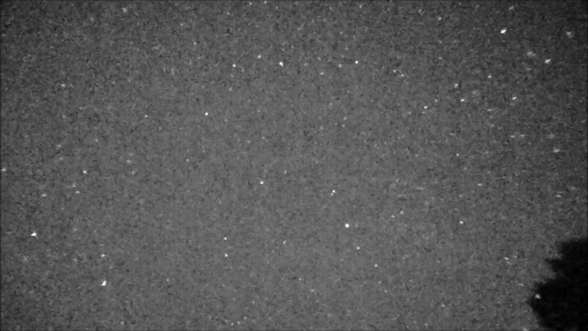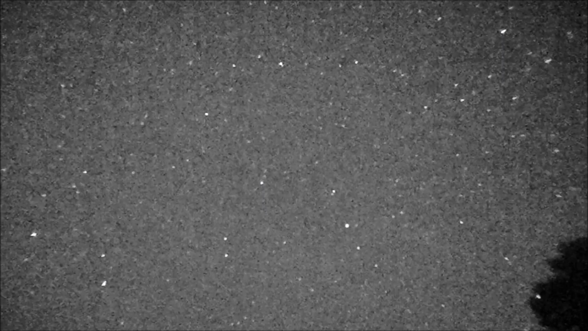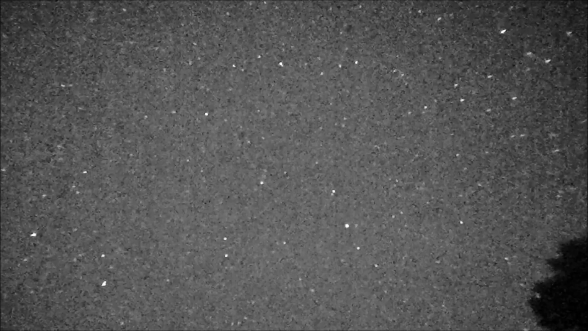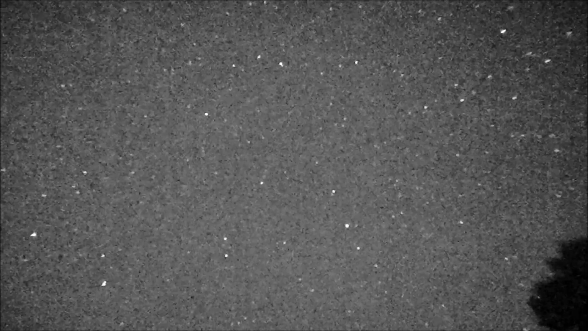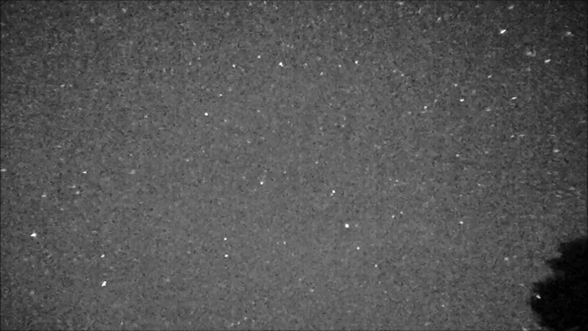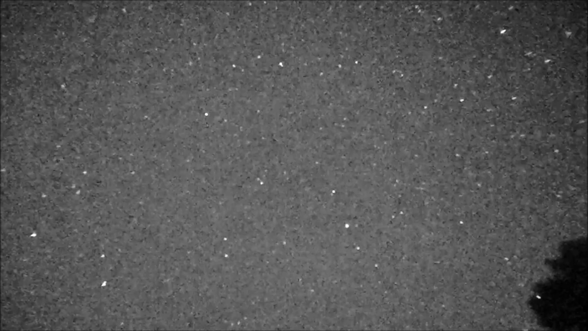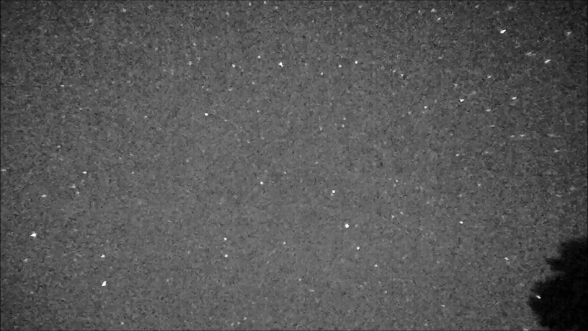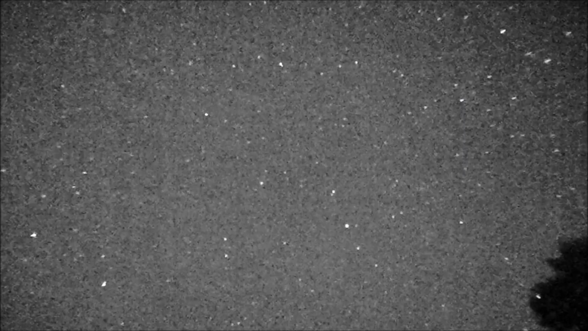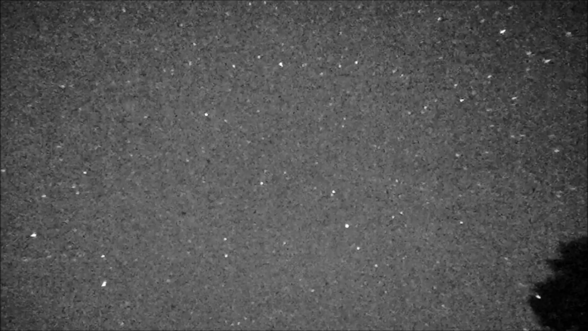Now there's another one, going from left to right, heading towards the top of your screen. And there's another one, and another one. So there's 3 of these dots moving across the screen right now as we're looking at it. So right now, if you wanted to take star field photos of the North Pole region, you couldn't, because they all have these little lines in them from all these satellites or whatever they are.